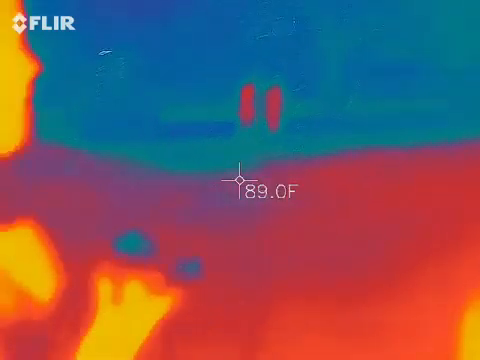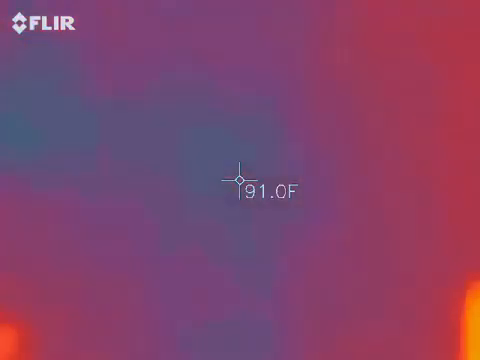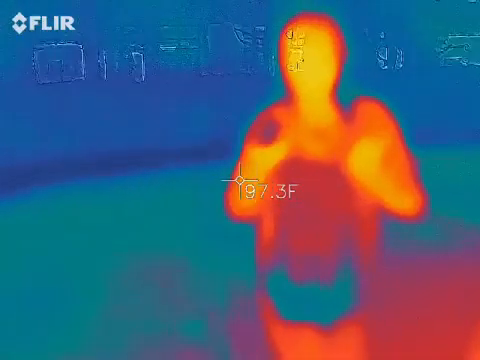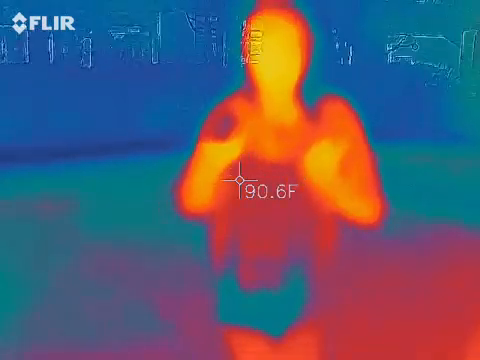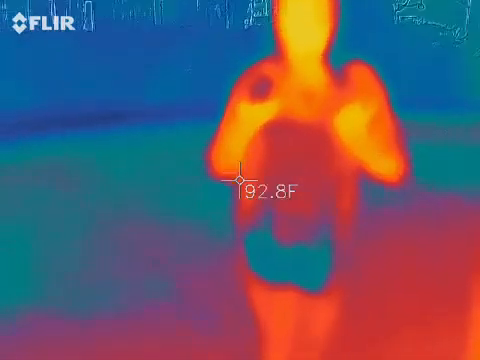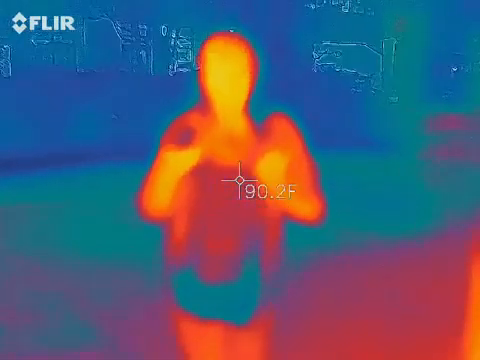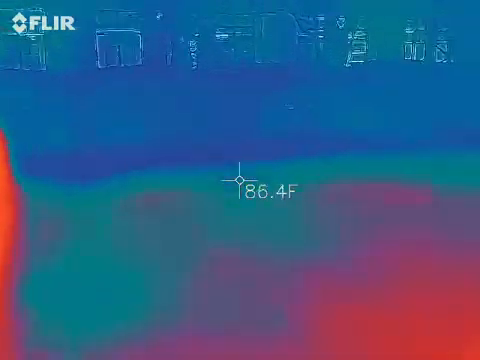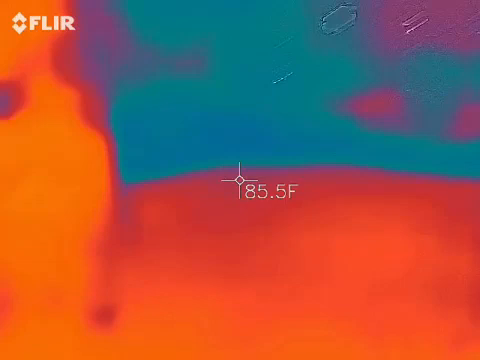I've had it cut off a couple times. Like, I'll be recording my mom or something, and she'll be right there, and then as I'm recording her, she'll move out of frame, because it'll calibrate the temperatures. It's going to do that once every 3 minutes or so, sometimes even more often.